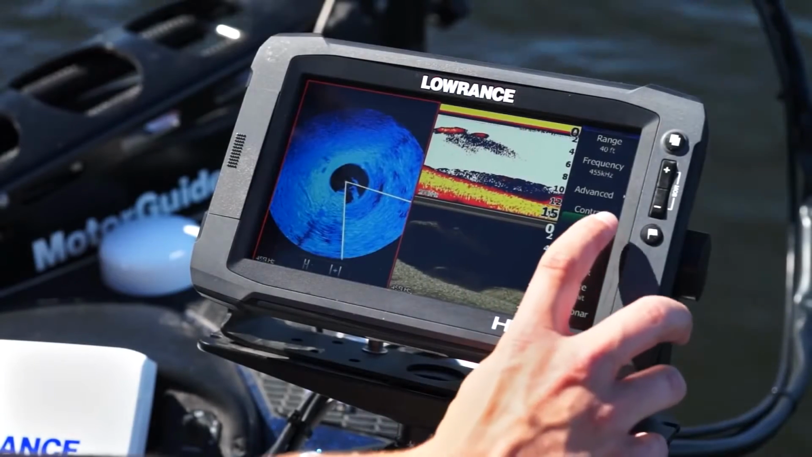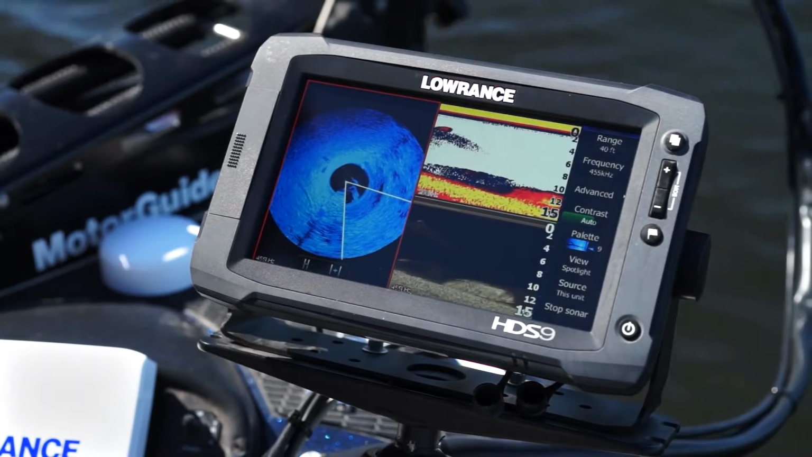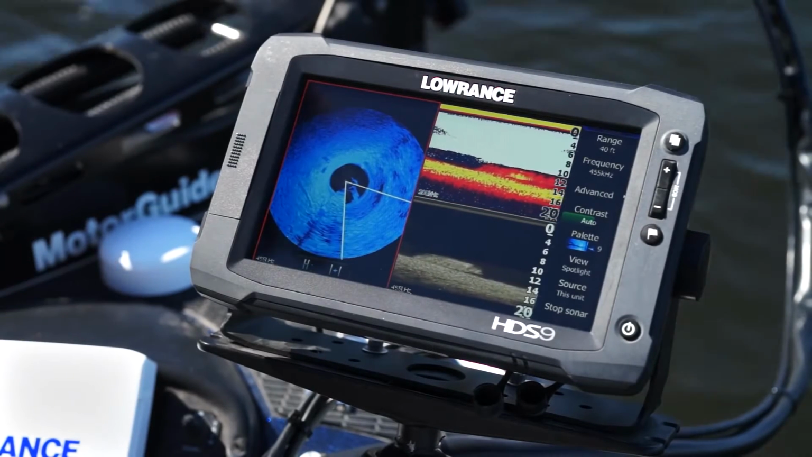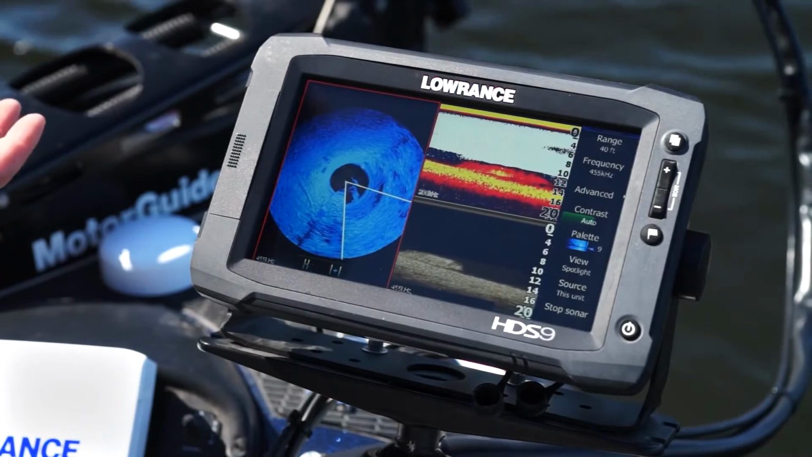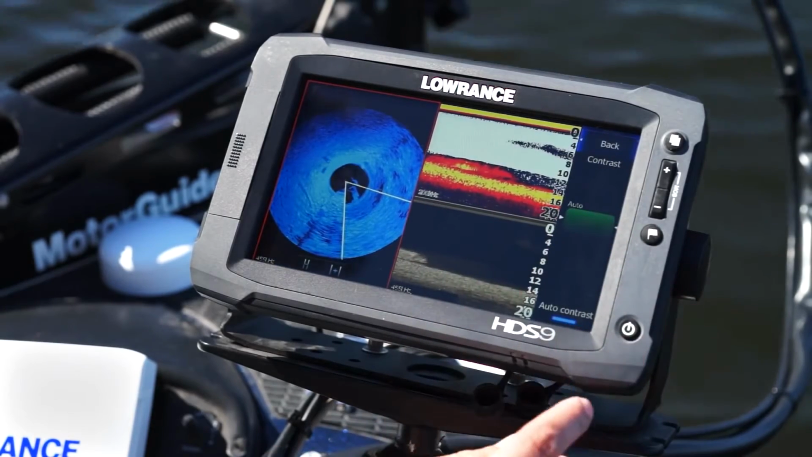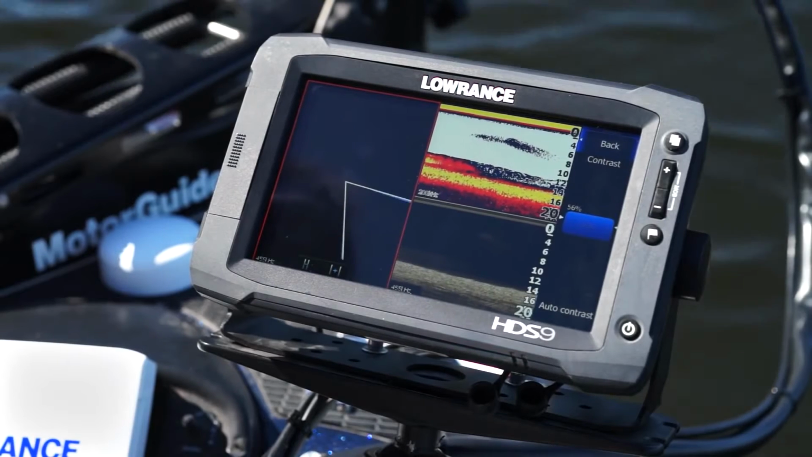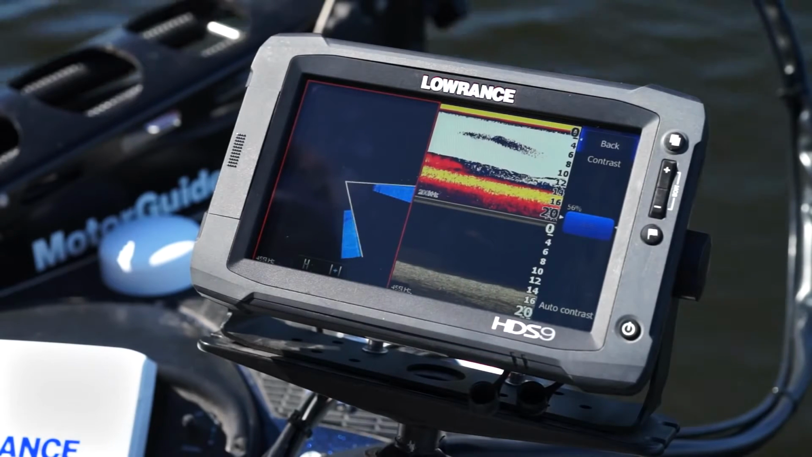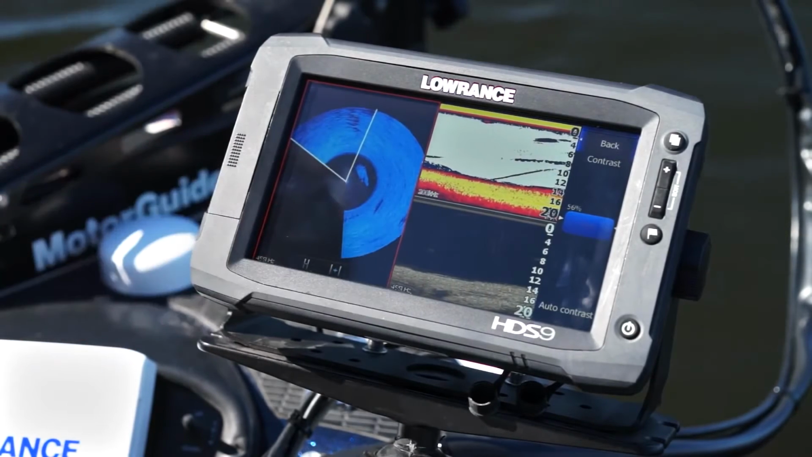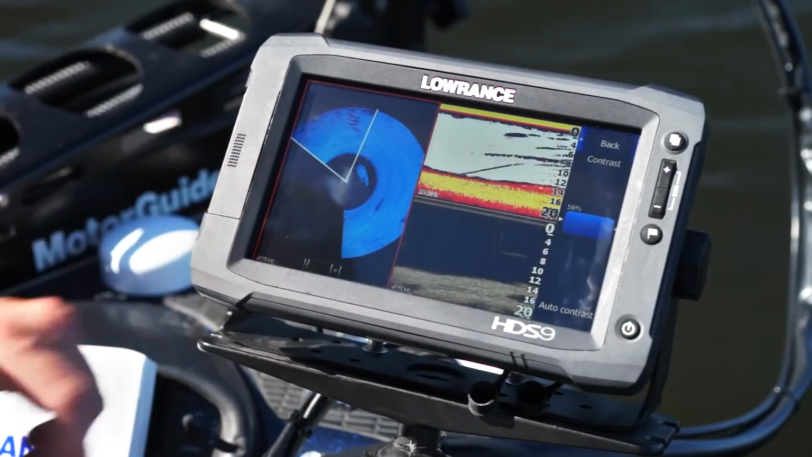So contrast is another adjustment you have. Currently it's on auto, so that allows it to automatically make it not so bright. If you go deeper, your contrast is going to automatically increase, and if you're shallower, your contrast will decrease. But you have the ability to go in and turn off auto and make 1% increment adjustments. So you can really fine tune it and get the exact shadows that you're looking for. Look at that awesome bait fish right here. You can start to see them show up too on the downscan and the traditional.